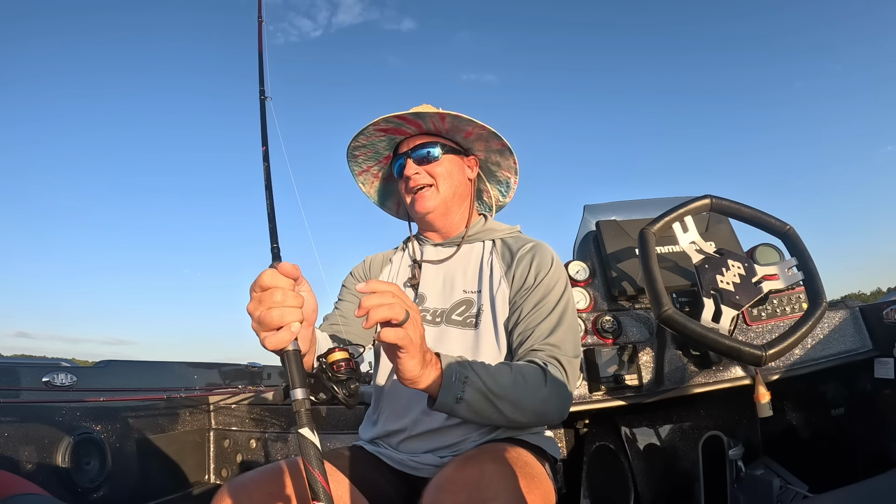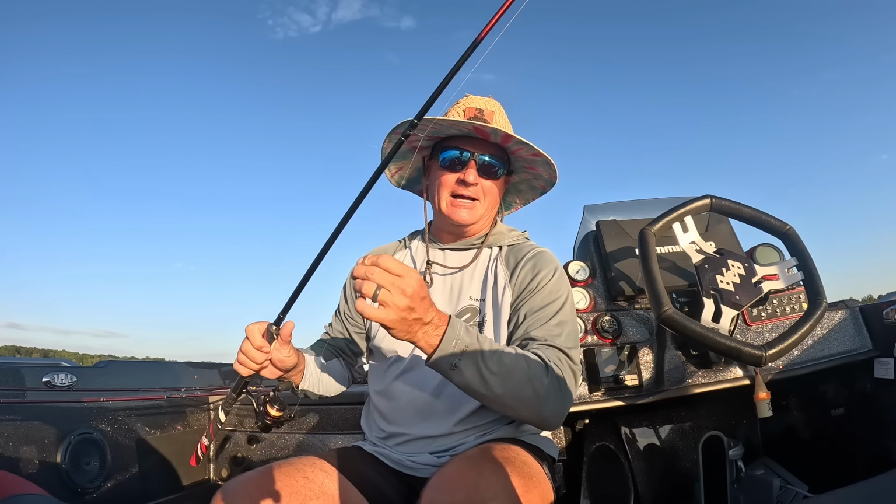The striker is what I used almost exclusively today. That's the Comet sniping braid. Absolutely love it. A number 7 split shot. That got the job done. Hair jigs are getting the job done, so check them out.